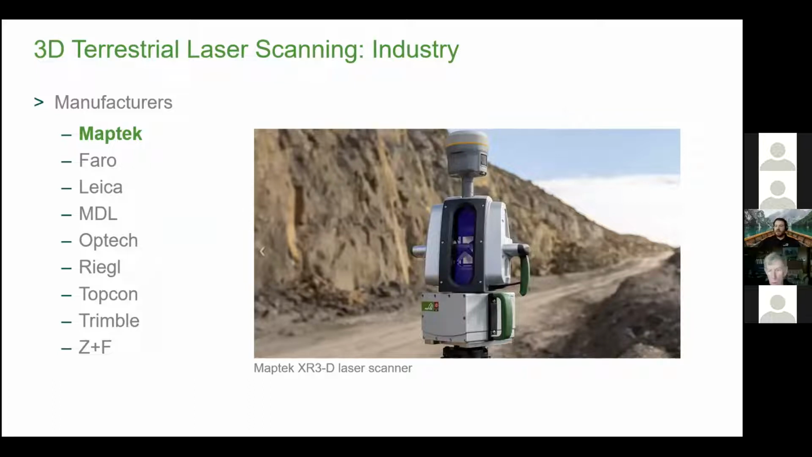I just wanted to talk about the industry itself on the TLS laser scanners. Maptek there on the right side, that's our XR3. It's an extended range generation 3 scanner. We're now on our 3rd generation set of scanners. The XR3D, standing for dual window, scans out both sides of the scanner head you see in that image.